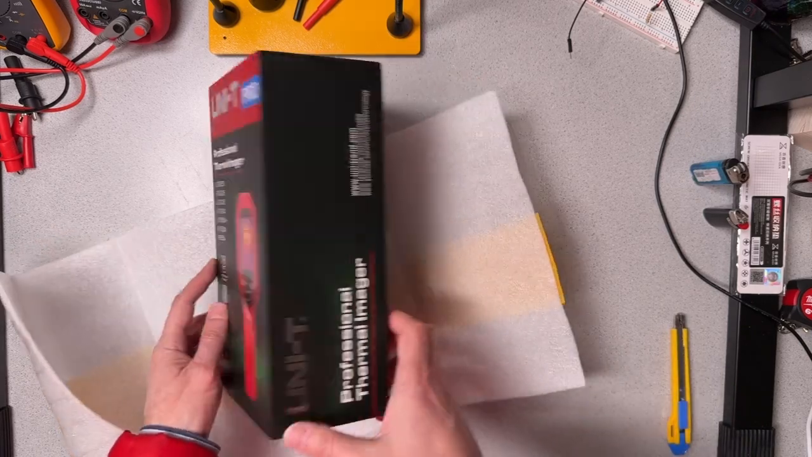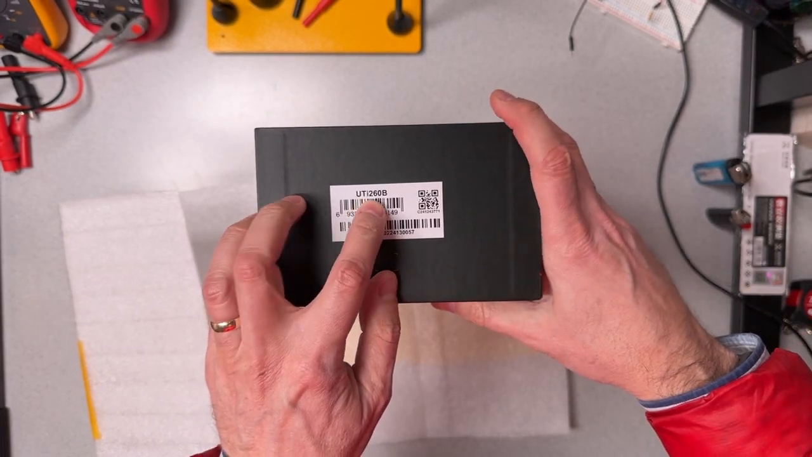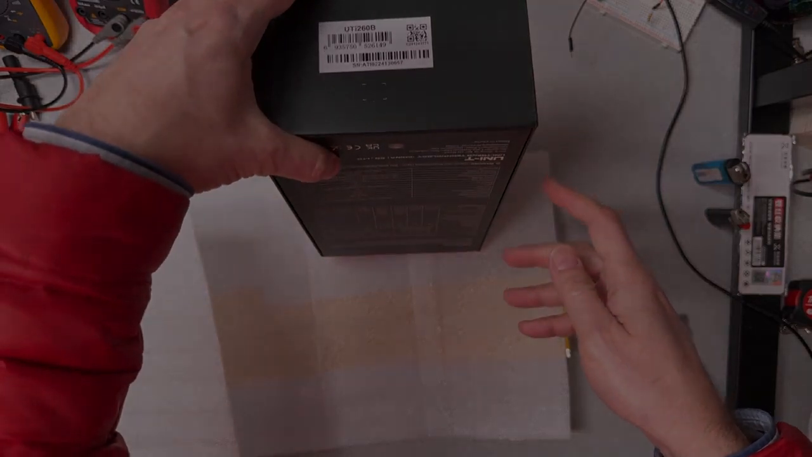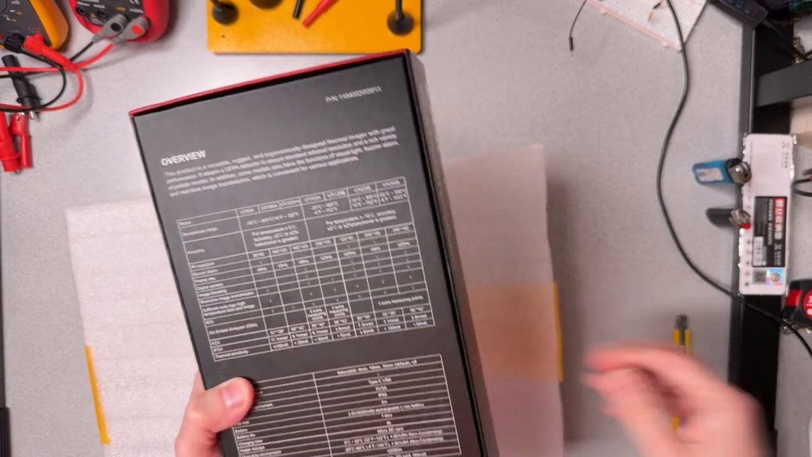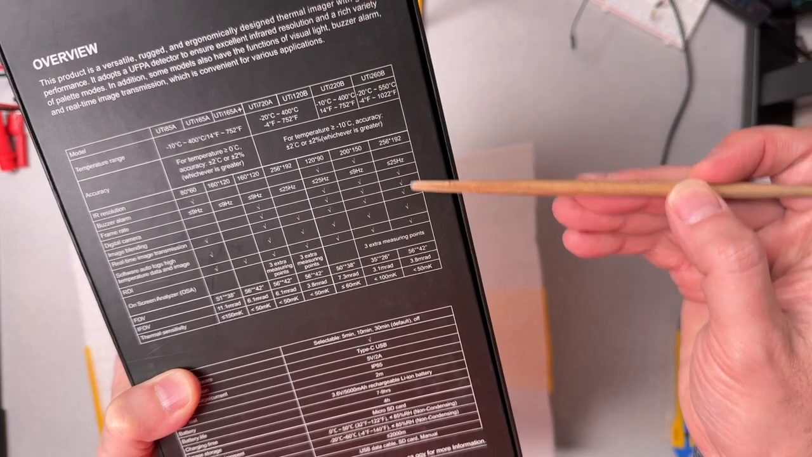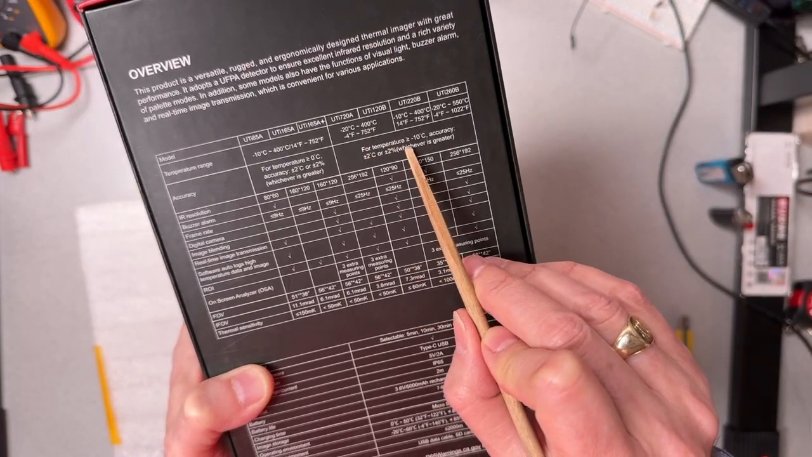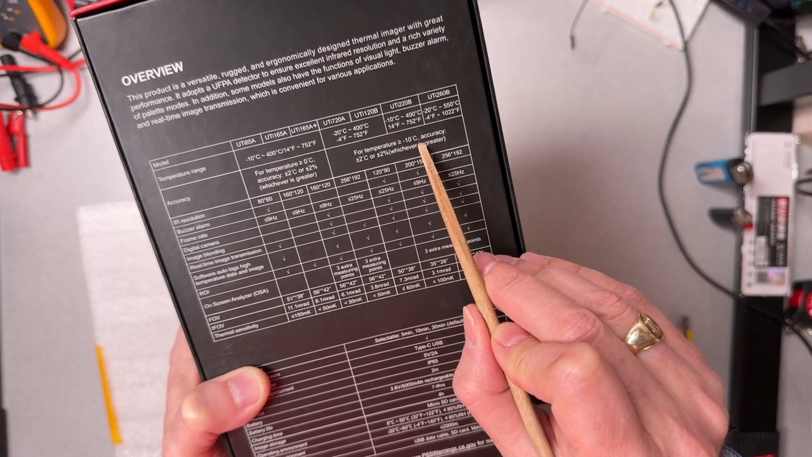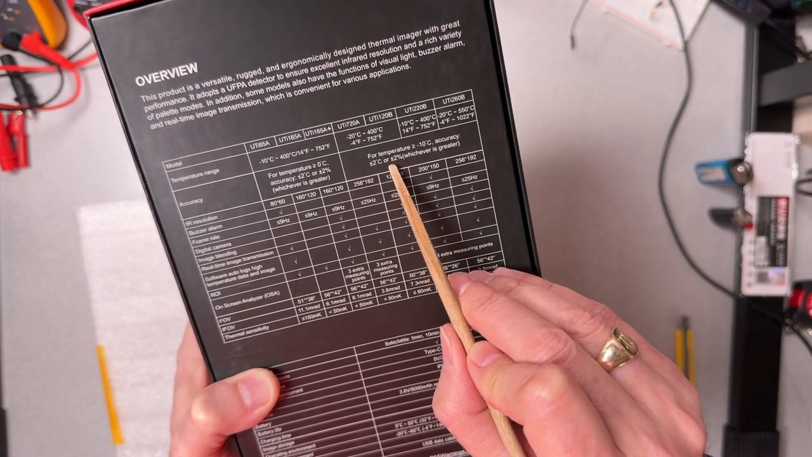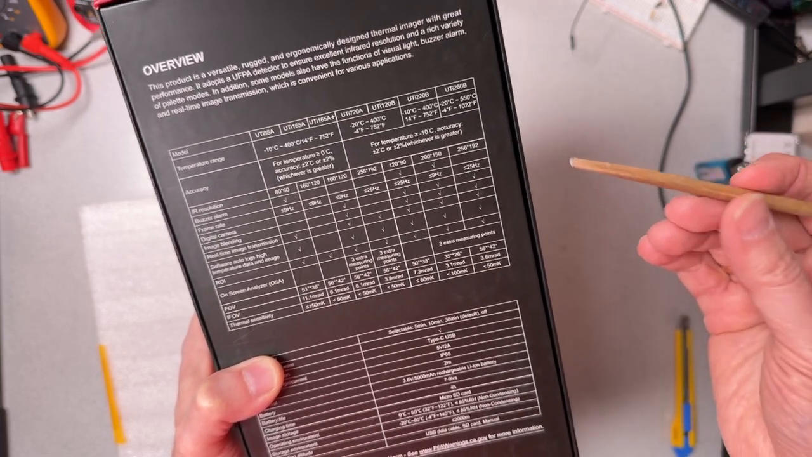So this one is, there it says, the UTi260B. That's exactly what I ordered. And if we look at the back here, the UTi260B settings are here. This can measure from minus 20 degrees Celsius to 550, with a certain accuracy: for temperature greater than or equal to minus 10 degrees Celsius, accuracy is plus or minus 2 degrees Celsius, or plus or minus 2%, whichever is greater. That's a good escape clause.